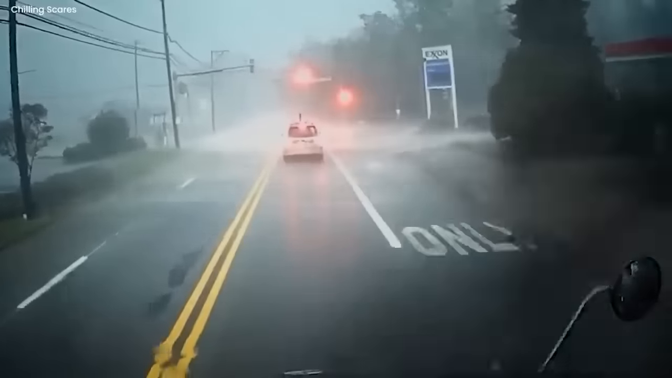The vision grew increasingly distorted, as if the very fabric of reality was unraveling. The truck fought valiantly to survive the relentless onslaught, but ultimately succumbed, leaving wreckage in its wake. Miraculously, the driver emerged from the wreckage, battered and bruised, but alive, resulting in some evacuation. A lone survivor in the midst of this nightmarish maelstrom.